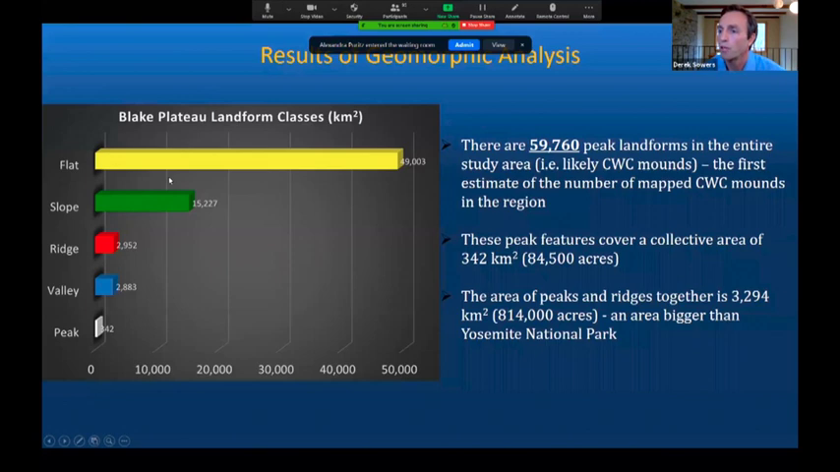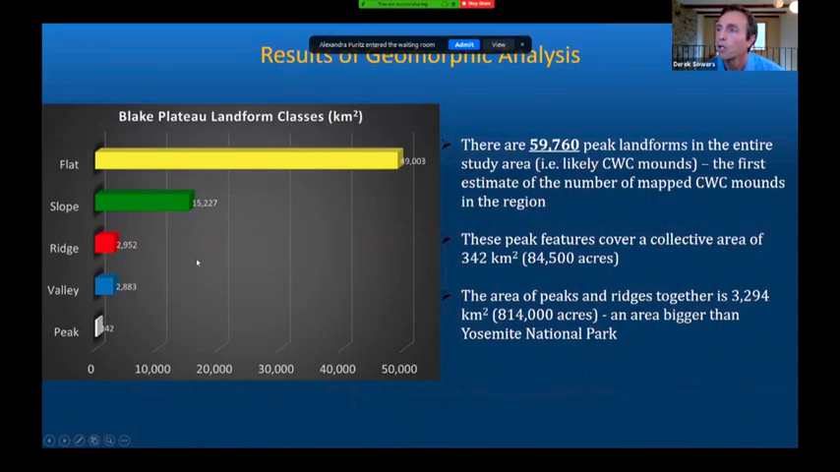When you look at the results in aggregate, the plot here is showing you the cumulative area in square kilometers of each of those classes. You can see that the peak class is quite small relative to flats, but ecologically very important. So it provides a nice way to quickly inventory the landscape you have here and characterize the coral mound province.